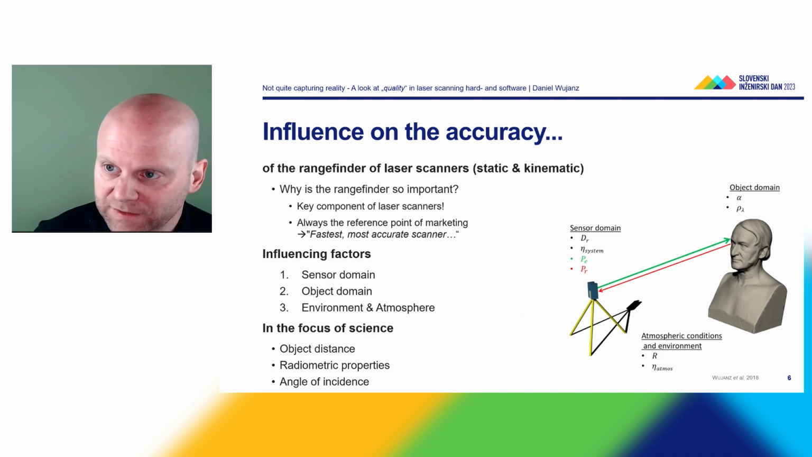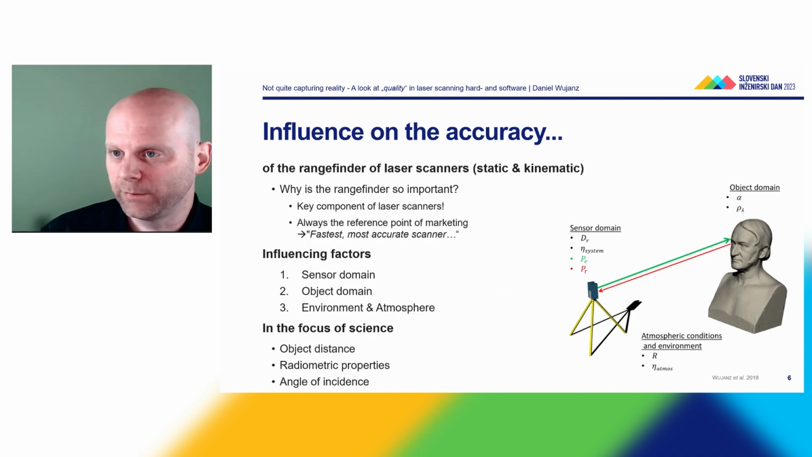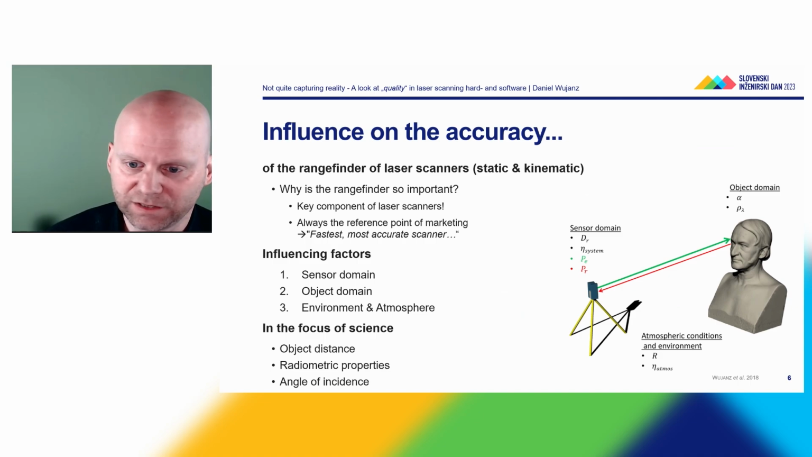If you have a look at this subject in the realm of scientific publications, then you will find out that there are three key influencing factors which science had a look at. One is the object distance, or the range between scanner and object. Then we have the radiometric properties, which is again the albedo and the surface properties, and we have the angle of incidence. We're now going to have a look at what the manufacturers say in their spec sheets about these 3 aspects.